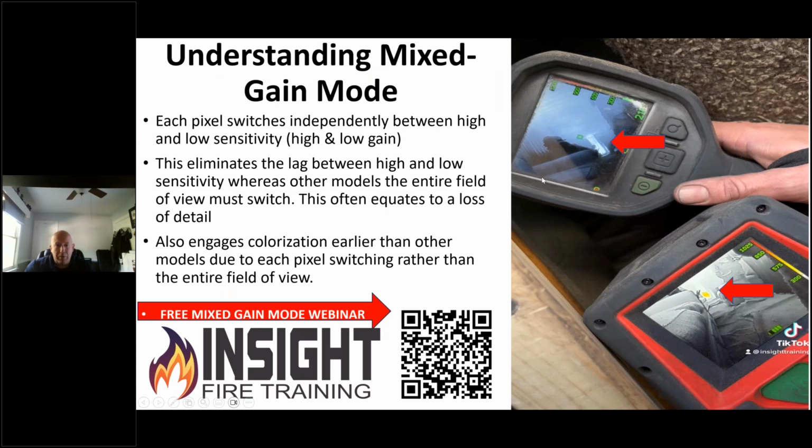And if you look, when we talked about the difference in standard gain, dual gain cameras versus mixed gain, these are two really good cameras, both looking down through a window on a VES drill at Firehouse Expo, which we will be there in September with instructor Joey Bax's class. Shameless plug there. And if you look, you can see the camera on the top that also colorizes at 302 degrees is not showing color yet, where the Seek is.